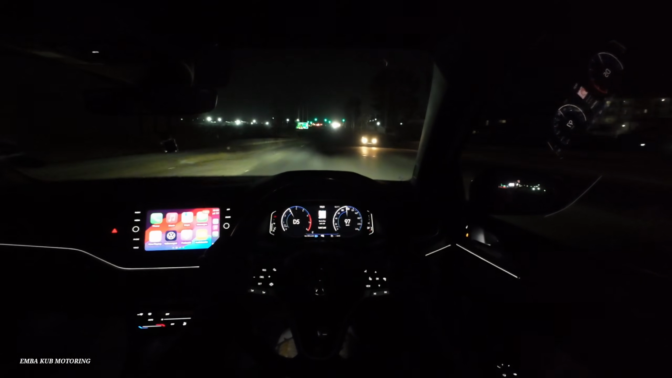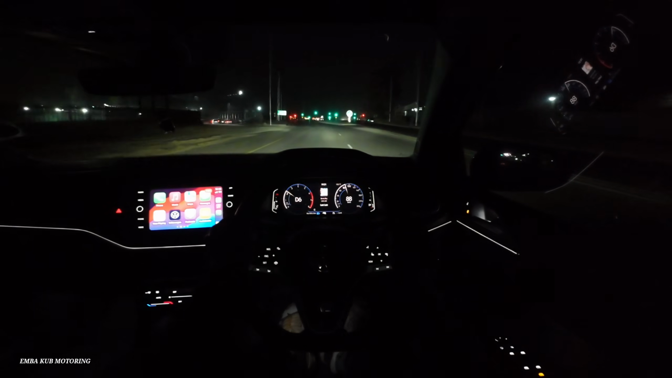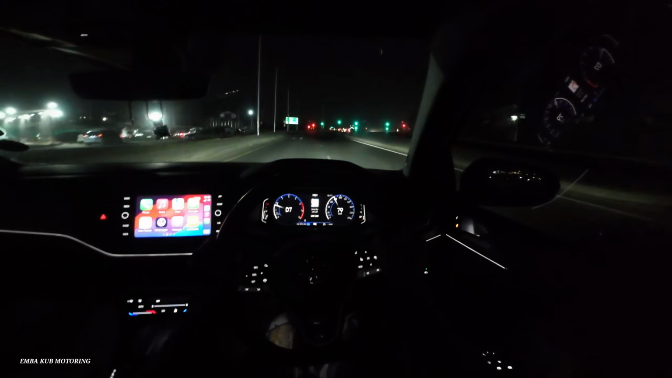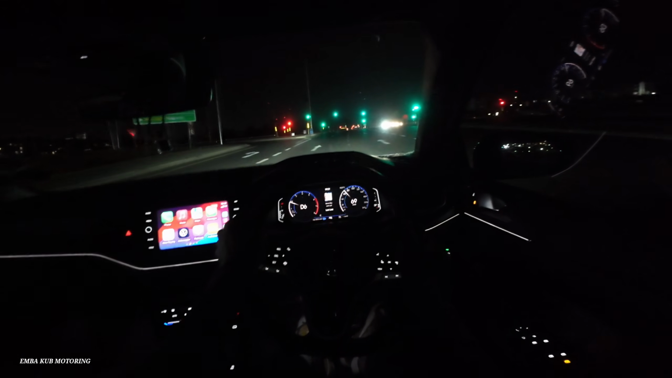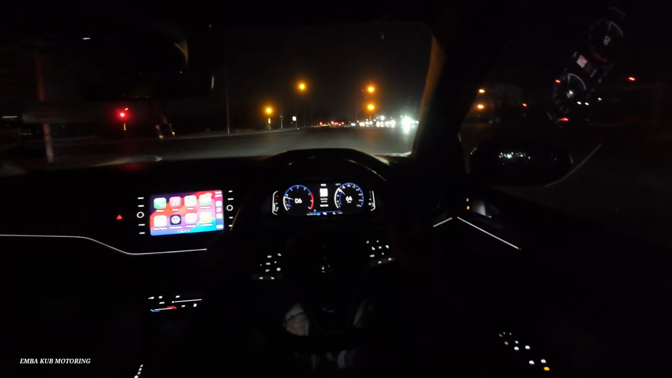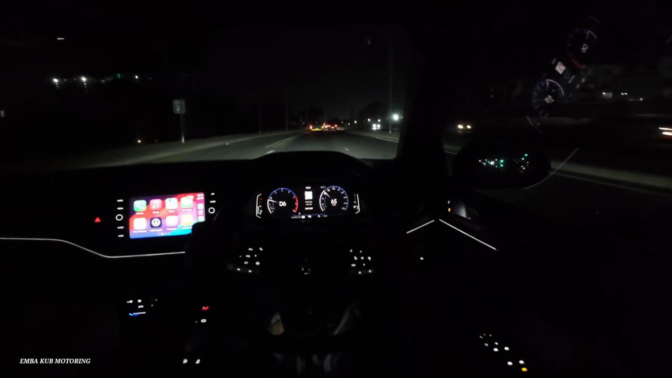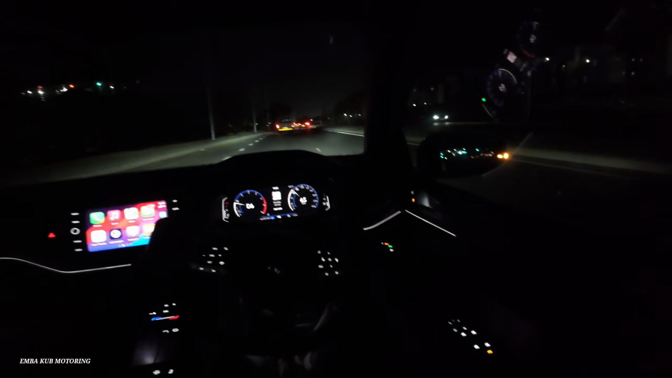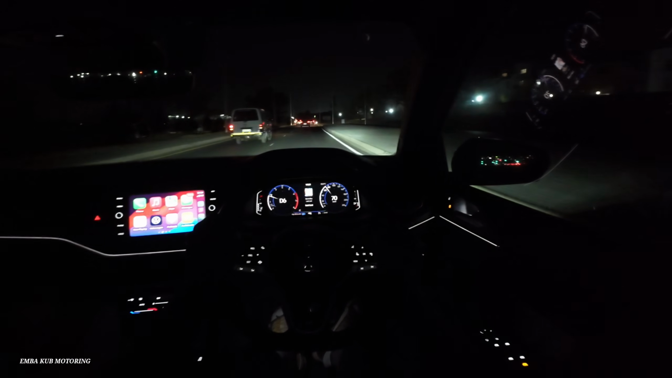So yeah, you have decent performance for everyday use. I don't think anyone needs more performance than this, unless you're a petrol head of some sort. Yes, performance is fun, but for the average person who just wants a car that's nice to drive, that can get you anywhere quickly, this is certainly enough.